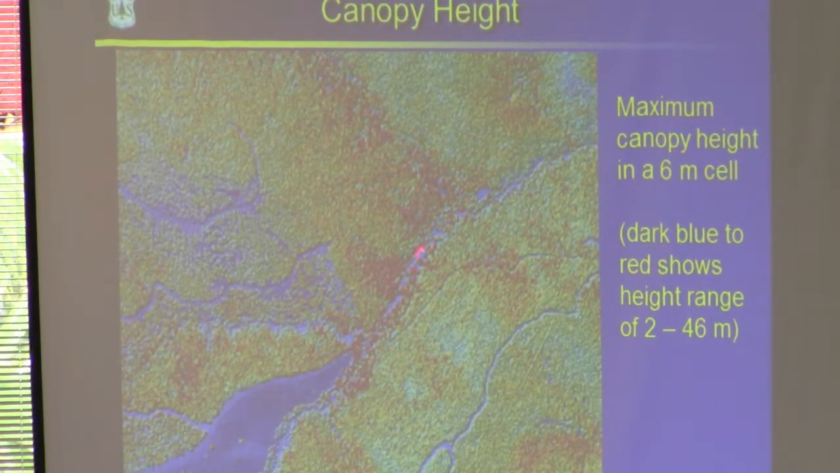And so for every 6 meter cell in the landscape, I like to call them cells or bins, we've taken the points within each one of those cells and looked at the distribution of heights and output the maximum height to render this image. So this maximum height is a very useful metric. And you can see the obvious patterns there. Tall trees are big trees, are old trees. It's a very useful metric.